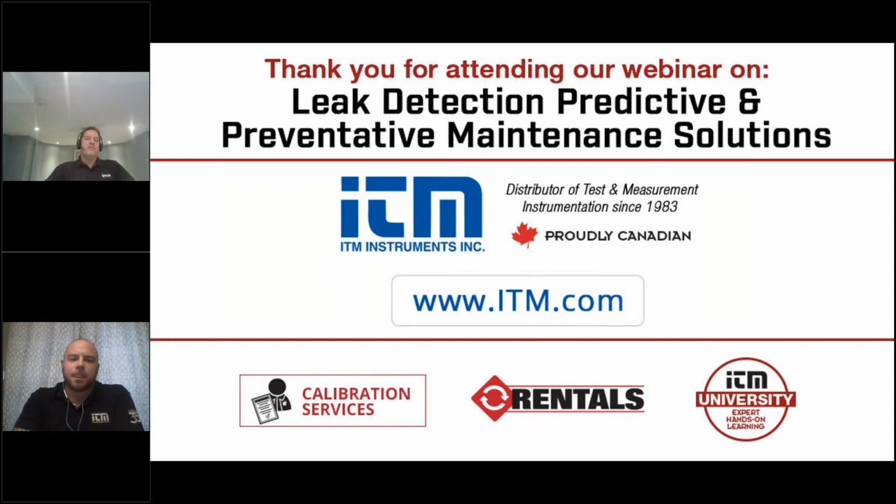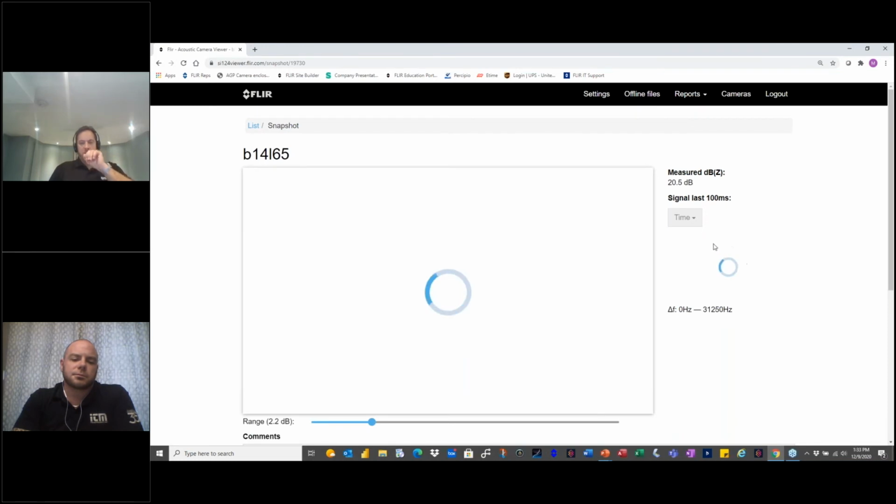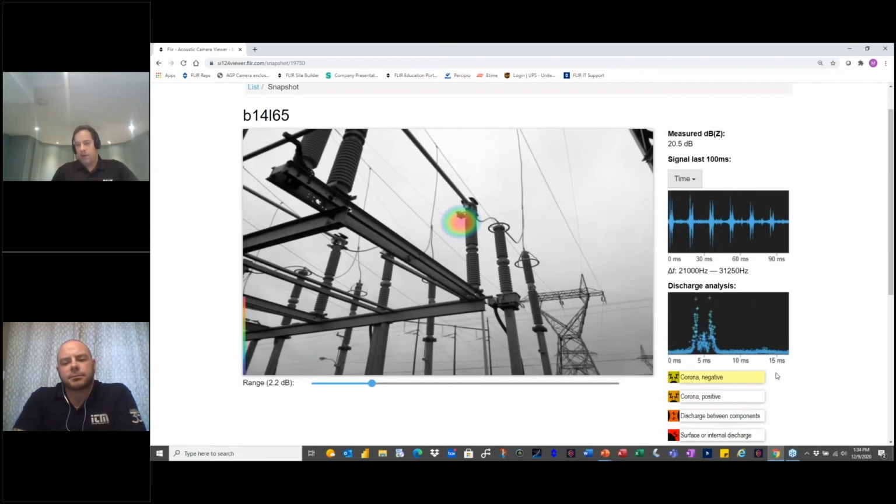So it looks at the frequency that was captured, and depending on which one is captured, then it decides which AI to use. And plus it does sampling. So it has a sample. If we go back to that report here, let's see if it's still on. Based on what was historically captured by our internal information, it compares to this frequency response. This is based on what we've found out in the past, and this is what engineers have determined. This is a corona negative.